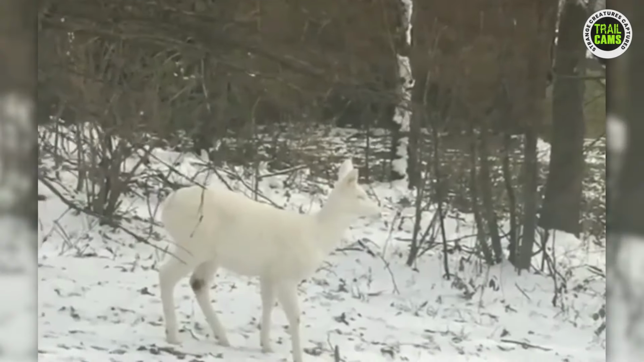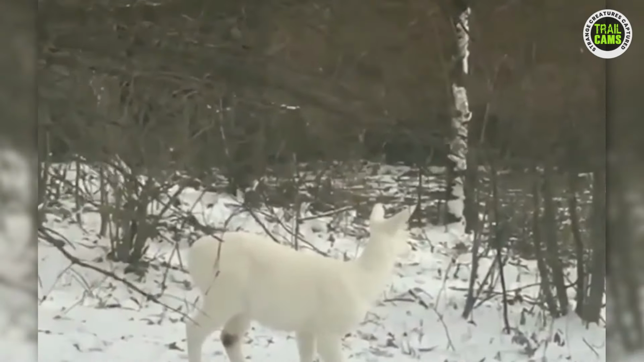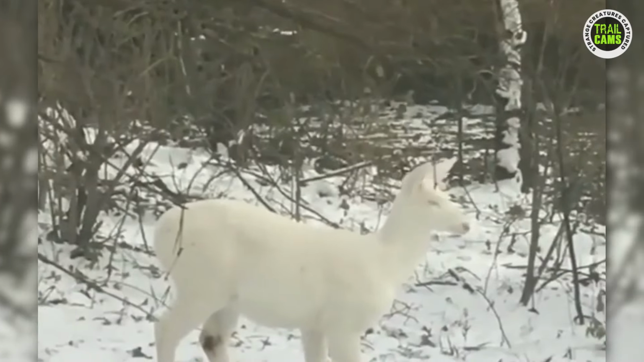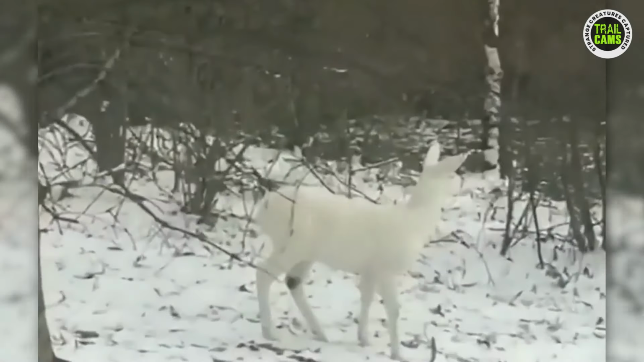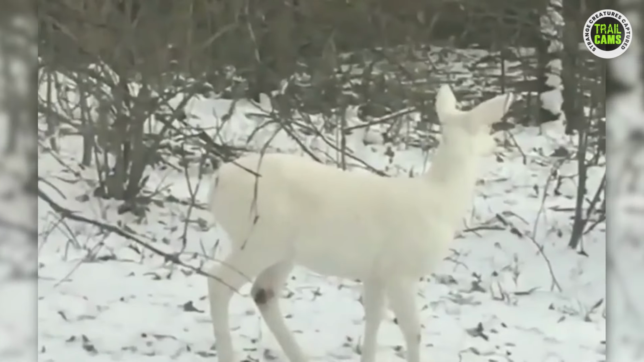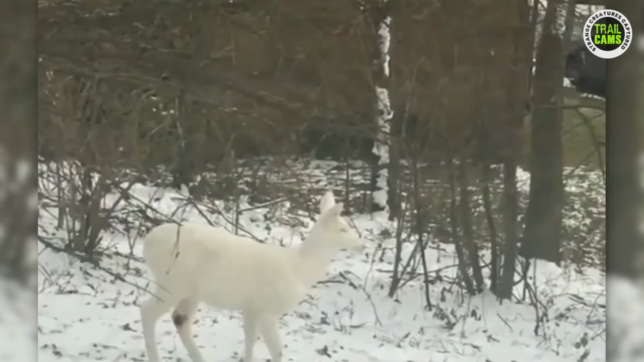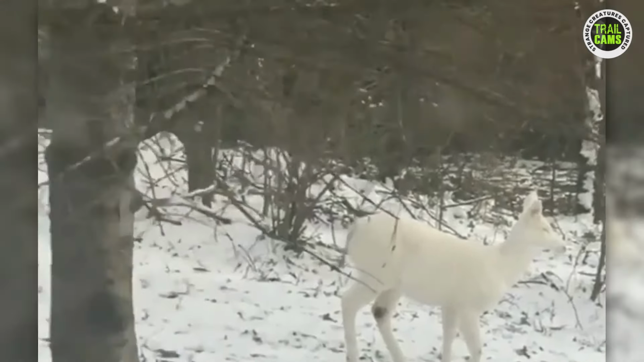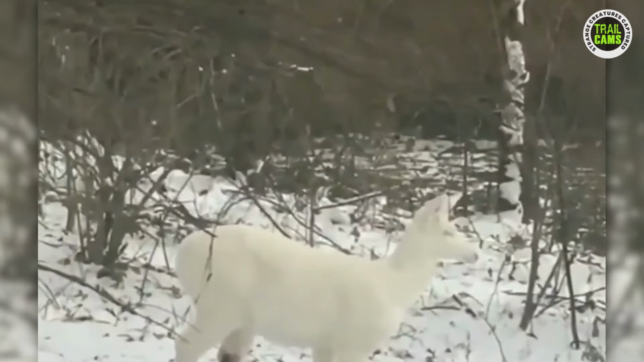Do you know that white deer are also referred to as ghost deer or spirit deer? Now you know. White deer are a rare and elusive sight, making their appearance all the more enchanting. Unlike albino deer, which have a genetic condition resulting in a complete absence of pigmentation, white deer exhibit a natural color variation. The scarcity of white deer sightings can be attributed to their coloration, which makes them more conspicuous in their natural habitats, making them vulnerable to predators.